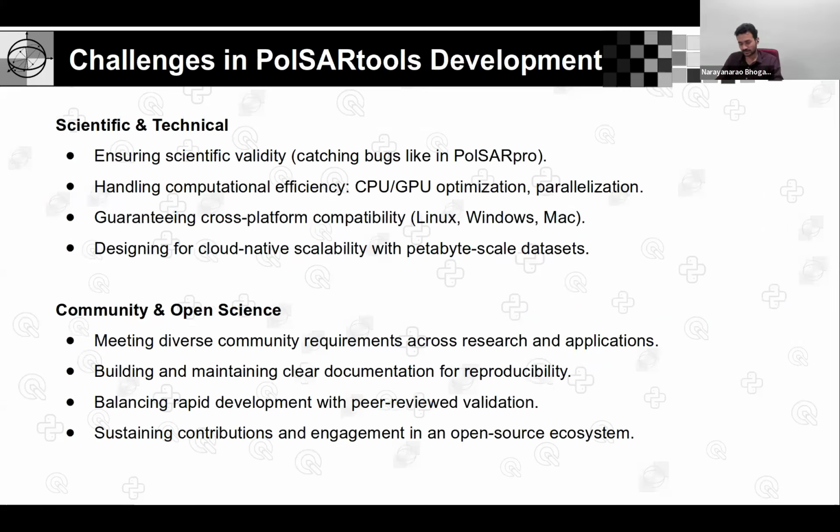Coming to the challenges we faced at different phases of the development of PolSARtools, they are twofold. One is scientific and technical, and the second is community and open source, open science alignment. The technical one is ensuring scientific validity, which is key here, because we tested each function several times and figured out bugs.